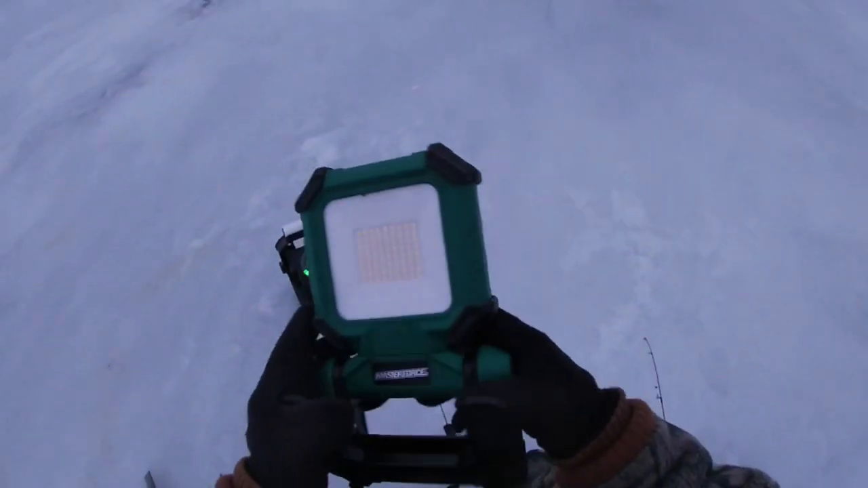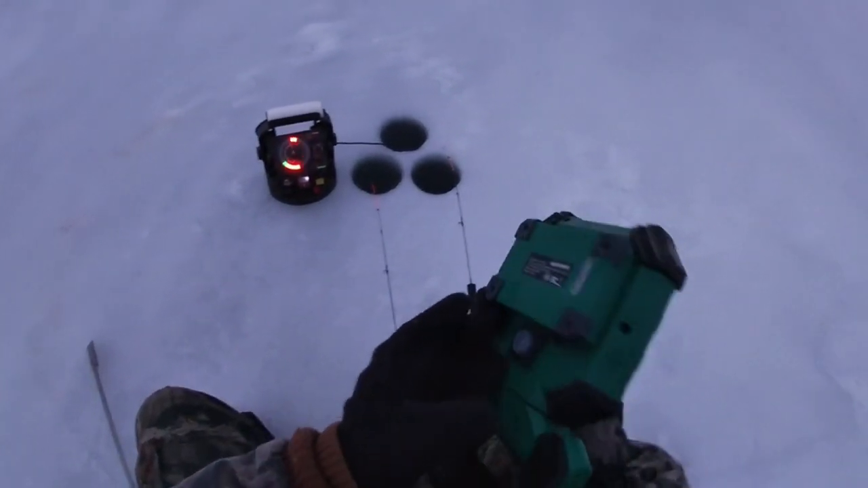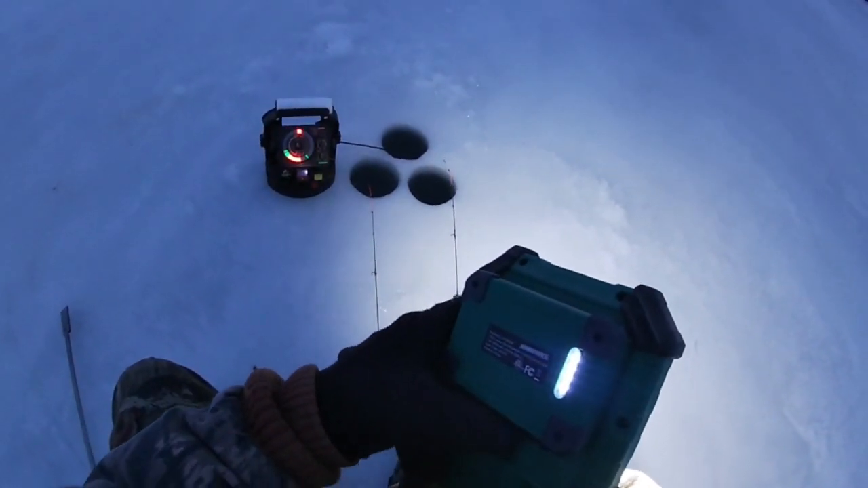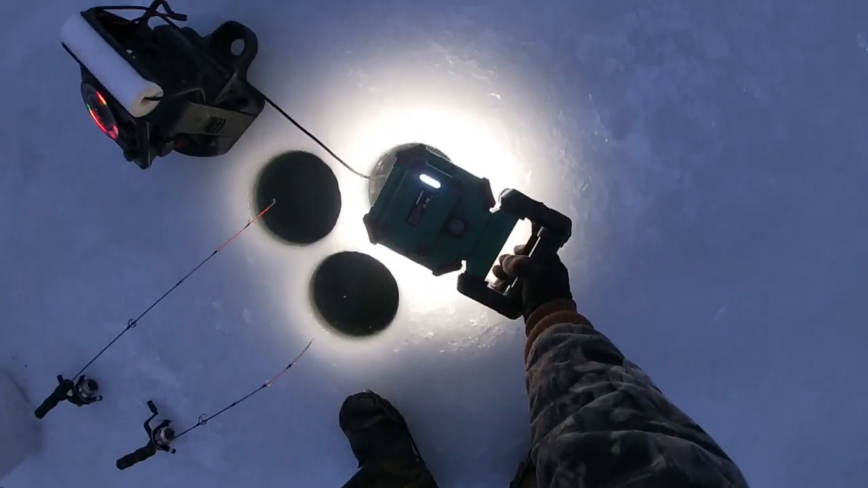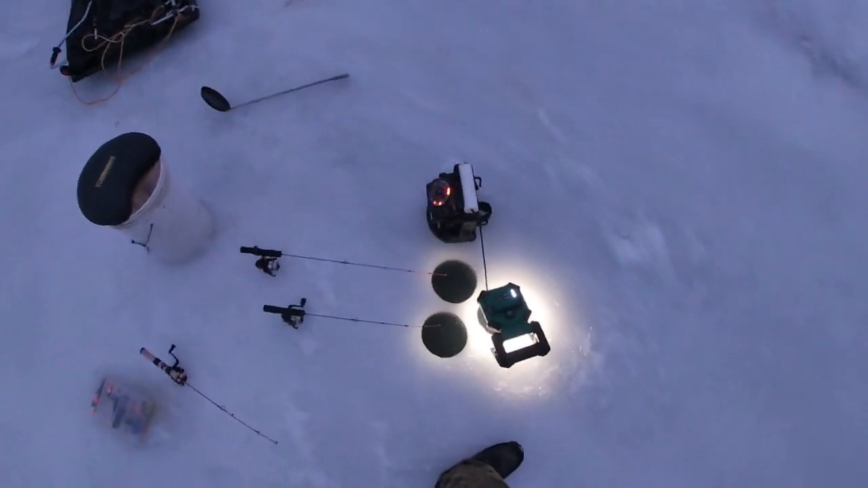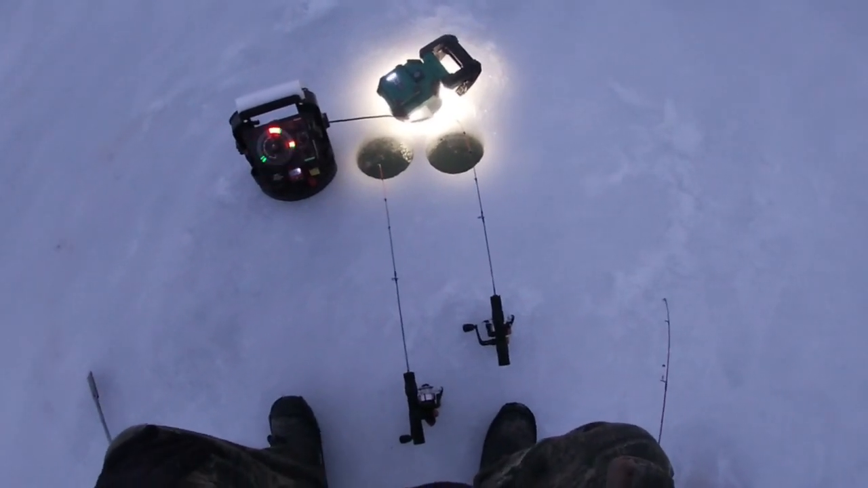Let's try my little light theory. See if putting that lamp over the hole attracts any fish, gets them to come through.